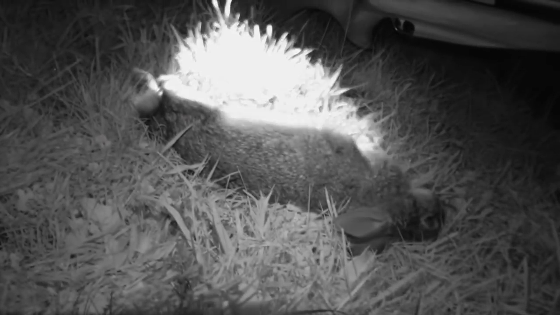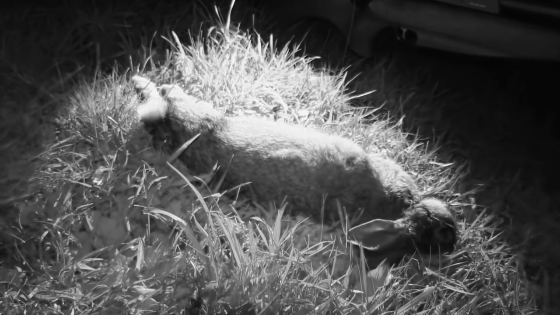As great as night vision is, it's not so handy when you need light for close-up tasks. So it's always worth taking along a torch, even on a relatively light night like this. It should come in very useful for jobs like picking up and prepping shot rabbits.